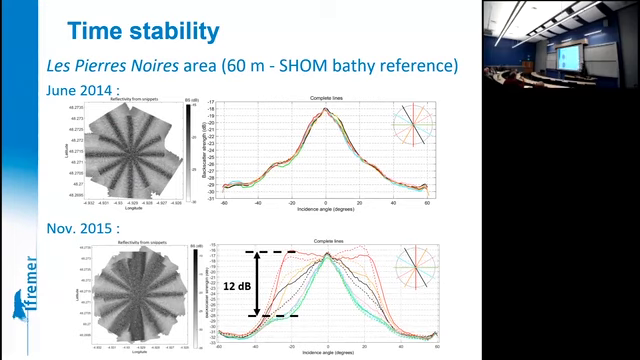Obviously, this has to do with the seasonal tides and currents. We don't know today which time scale is concerned by such changes. It may be seasons, it may be as well hours, maybe inside the tide cycle this could happen, we don't know.